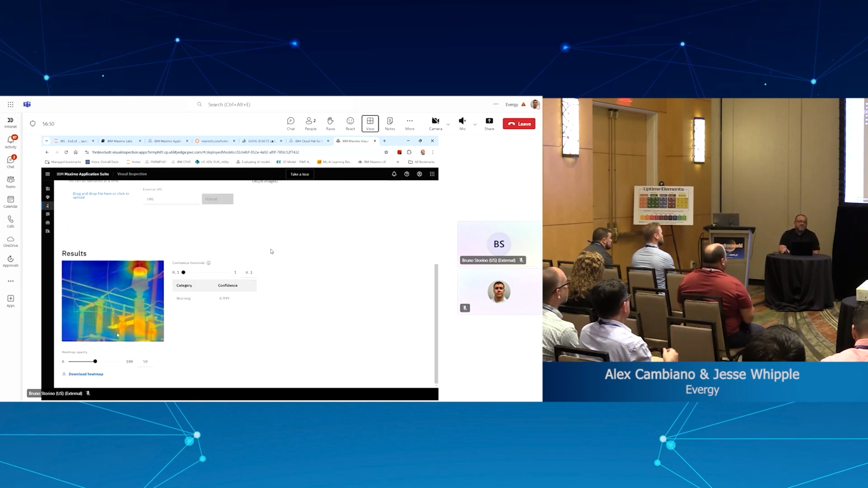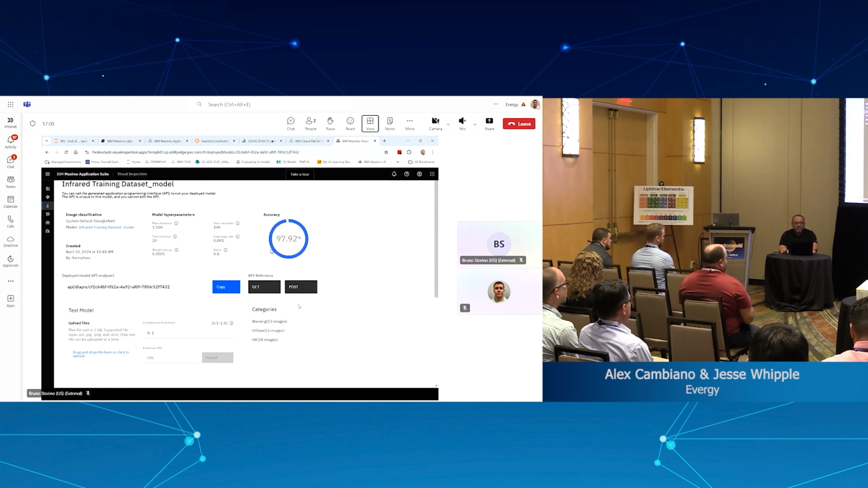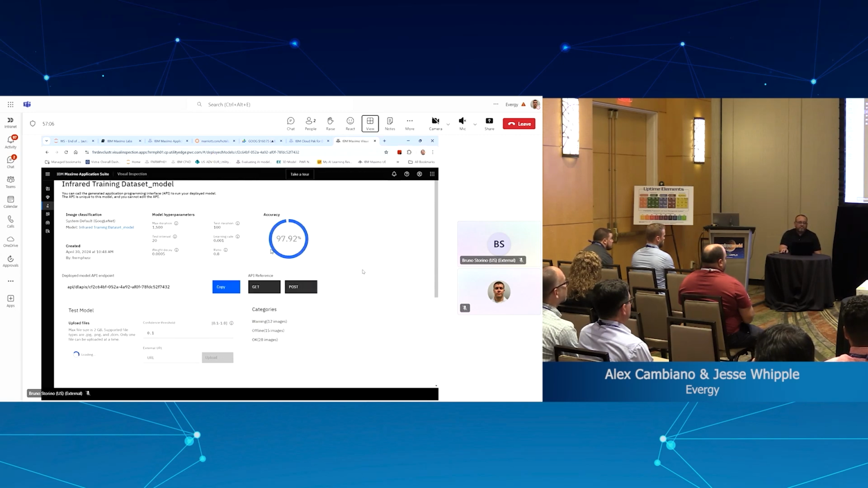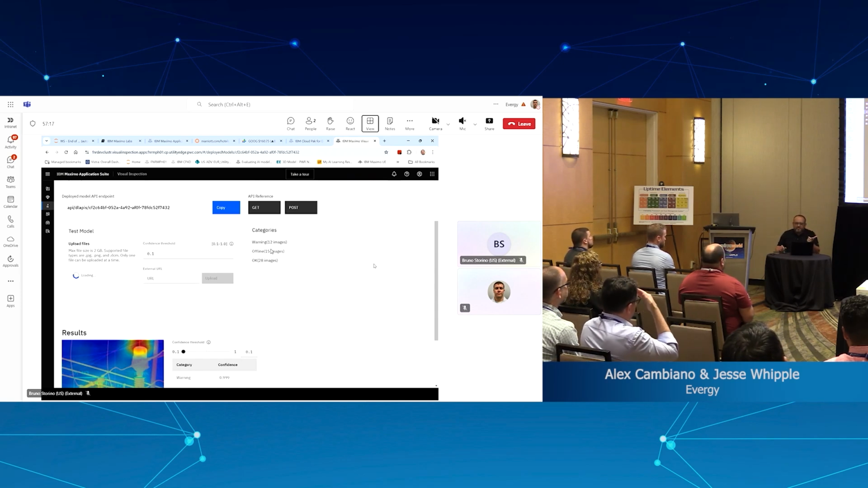You have this image as a warning, with 0.999 level of confidence, okay? We can test other images if you would like to. You know, this transformer, for instance, right? So this will be the result that will be reported in the inspection form once you use it.